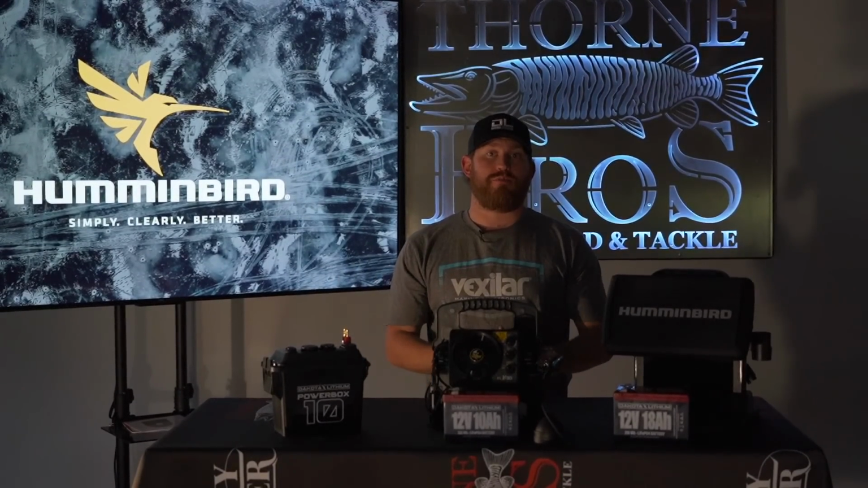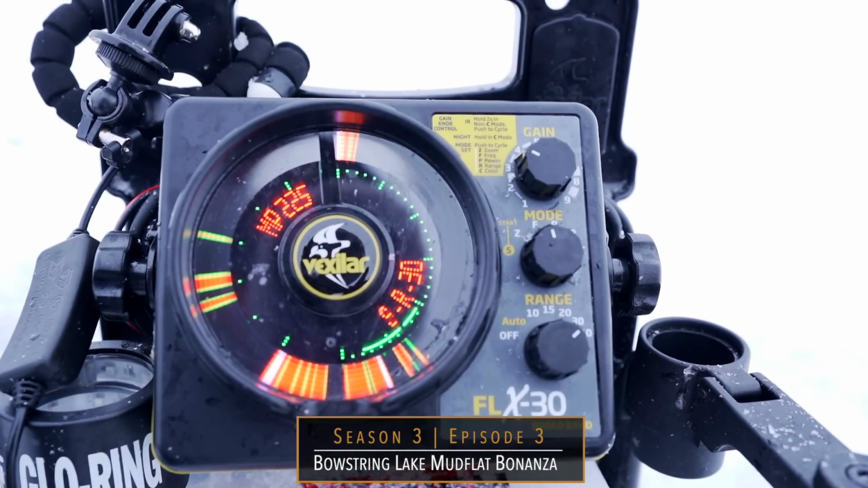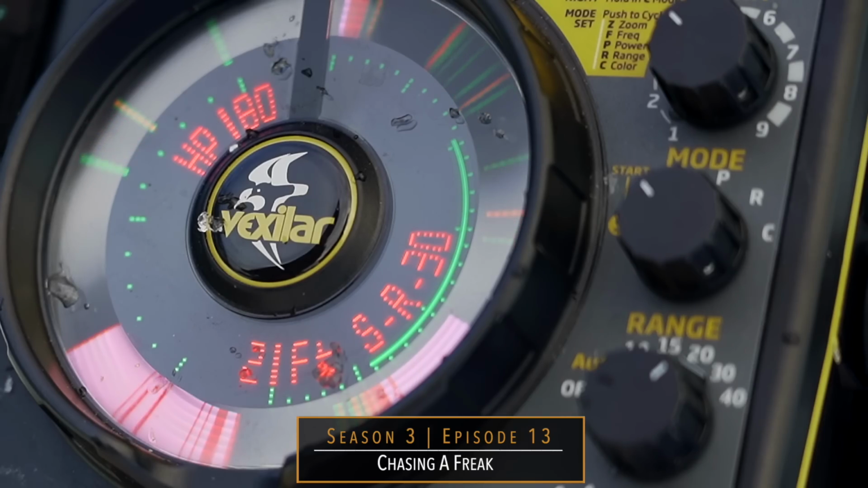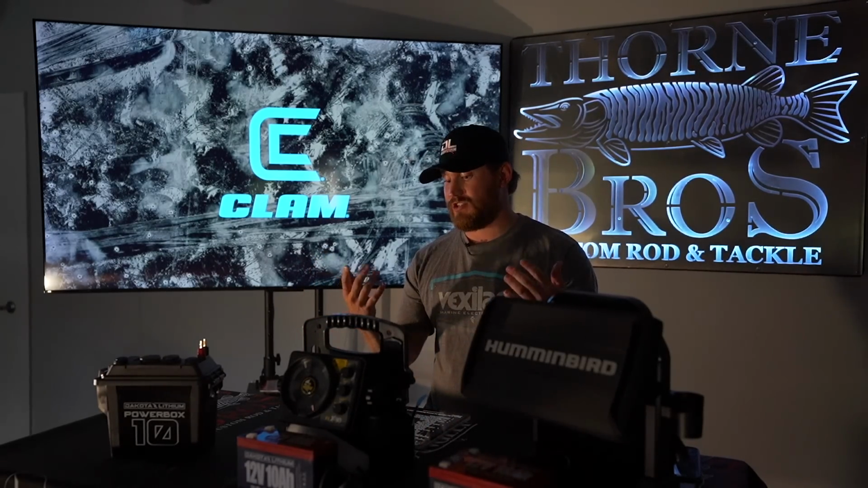The next tool that we're going to use is the Vexilar unit. That is going to be huge for us identifying the mood of the fish when we're directly on top of them and seeing how they interact with our lure. That is going to be very important for us because it tells us exactly what that fish is thinking at that time and how it's reacting to our jigging cadences and our lure profile and size. And the last, obviously, the Dakota Lithium power sources is huge because that's what keeps us being able to see and find fish and catch the fish.